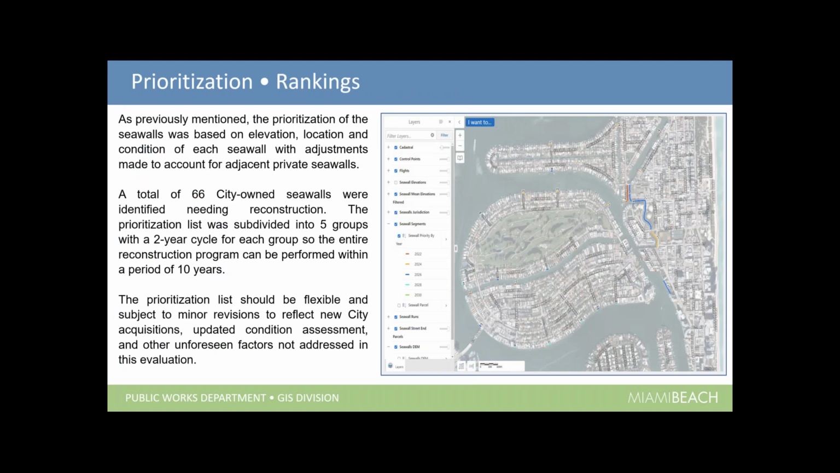So then we moved into the ranking. We had the 66 city-owned seawalls that were identified as needing reconstruction. And we said, let's divide them up into 5 groups with a 2-year cycle for each group, so the whole program can be done over 10 years. And that was taking all the items that I mentioned earlier. We identified the 66 seawalls and ranked them accordingly based on all the conditions on which ones needed to be done first and which ones could wait out to the 10 years.